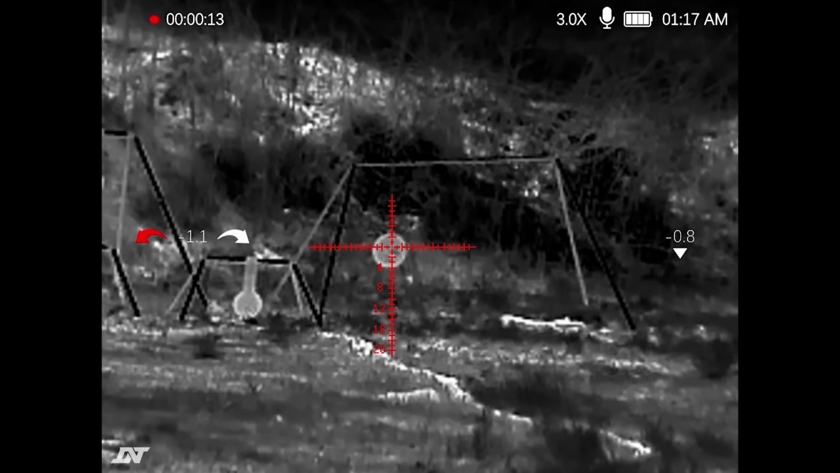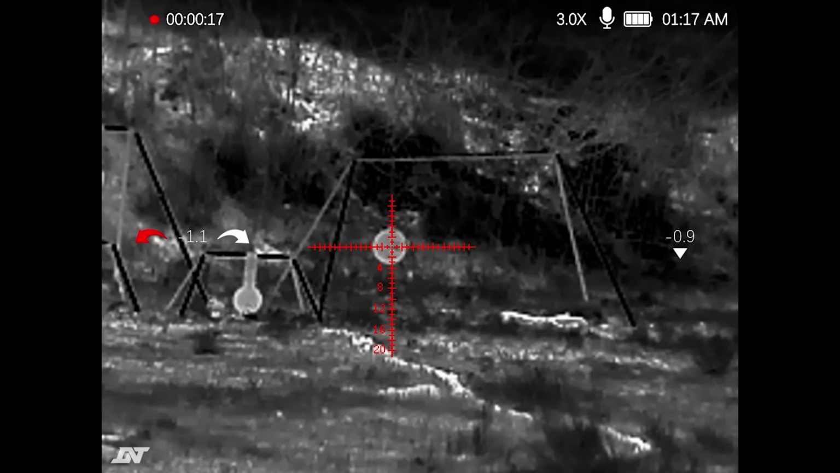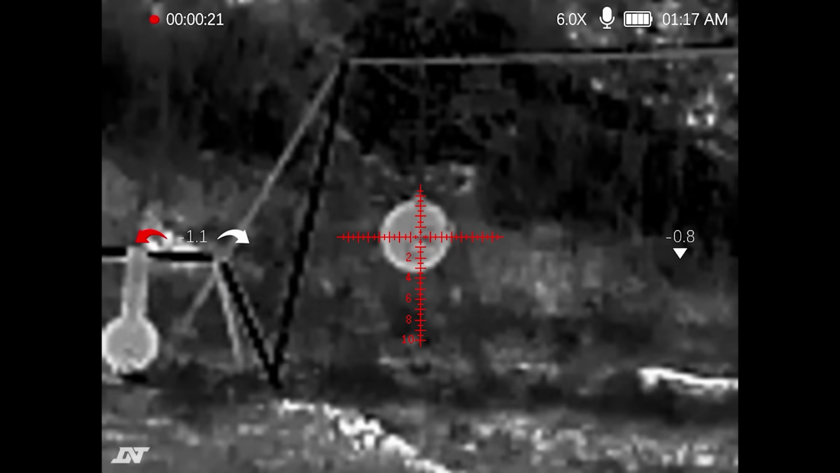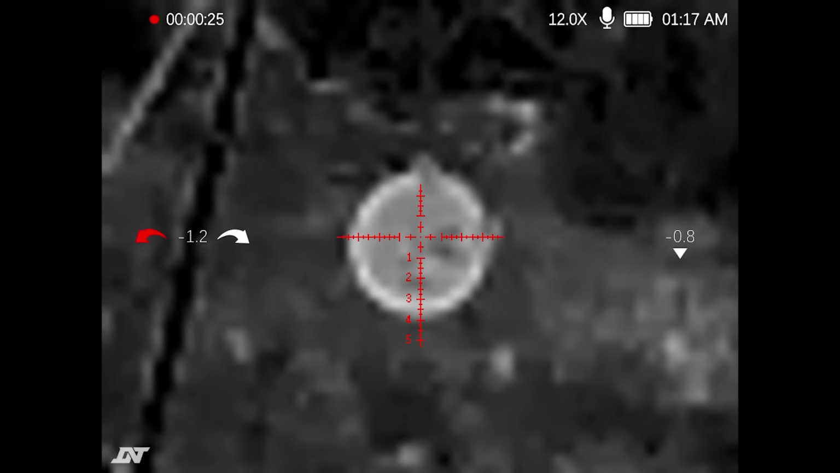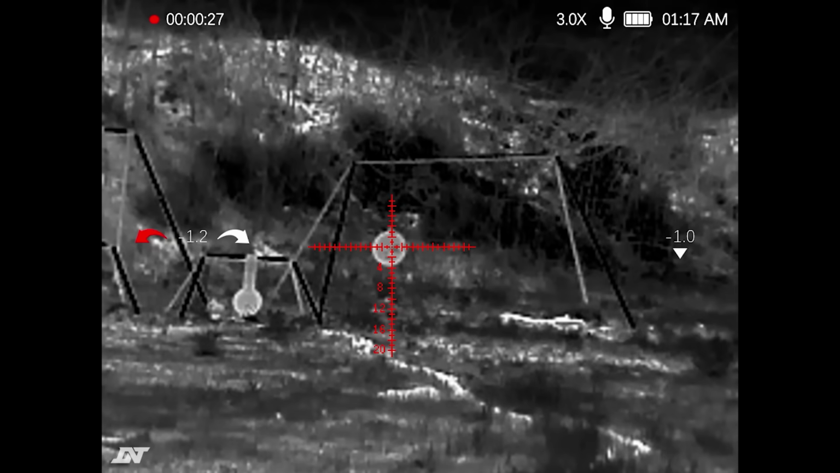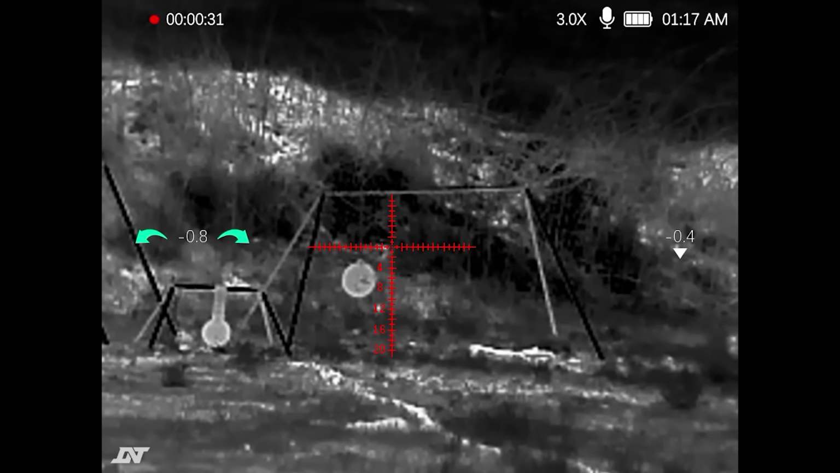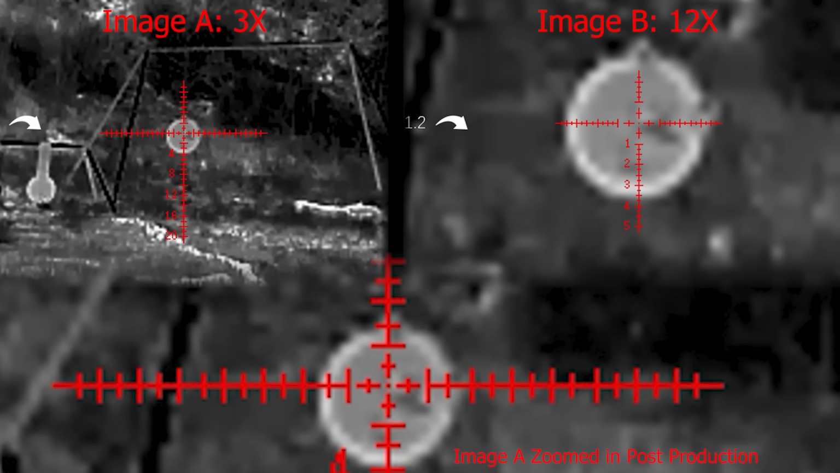The first thing that I would like to highlight is that it has a digital zoom capability. So it starts out at 3 power, then goes up to 4.5, then to 6x, then to 9x, and then to 12x. Continuing to push the button cycles it back through to 3x. So you can't go up to 4x and then go back to 3x unless you cycle through all of those capabilities. And as you can see, as a digital zoom, the quality degrades as you increase that magnification.